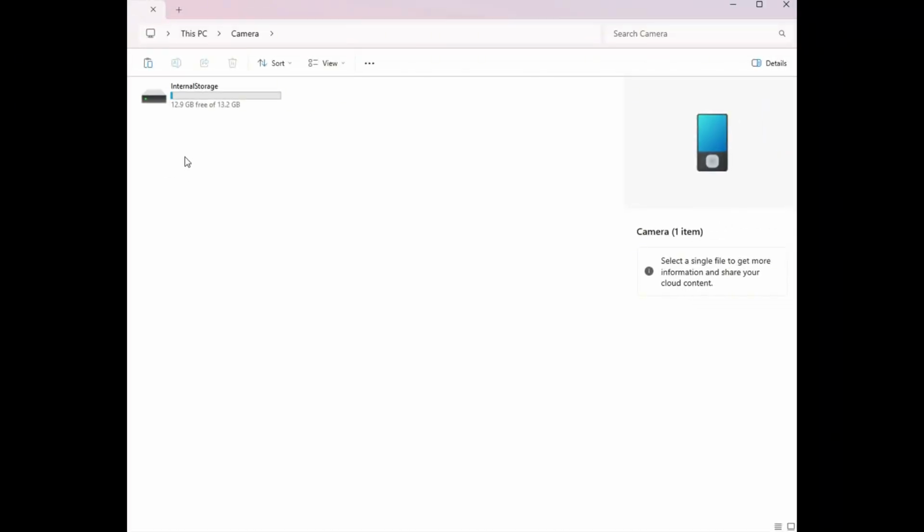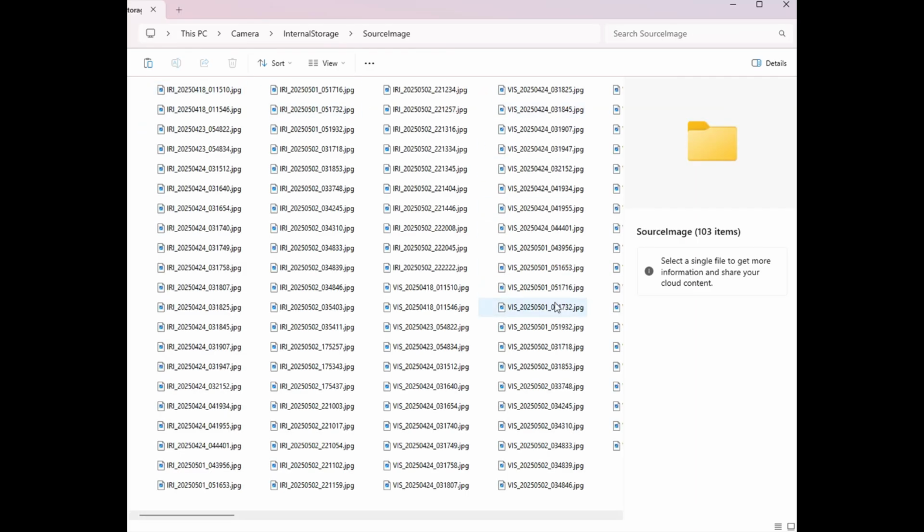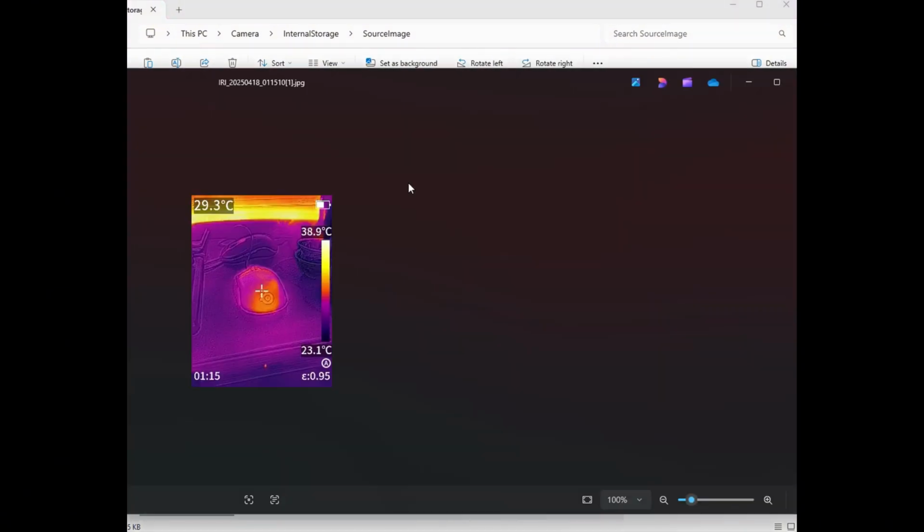Okay, so let's take a look then at what happens when you hook the KTI-W02 up to your PC. So I've got mine plugged in via USB with the cable that came with the thermal camera. You can see here it's opened as camera and it's got the internal storage here. So this tells you how much free space you've got on your SD card. So if we go in there, we've got various folders. Source image gives you all your images that you've taken as JPEG images, and you can open those and take a look at those. There's my mouse on my desk.